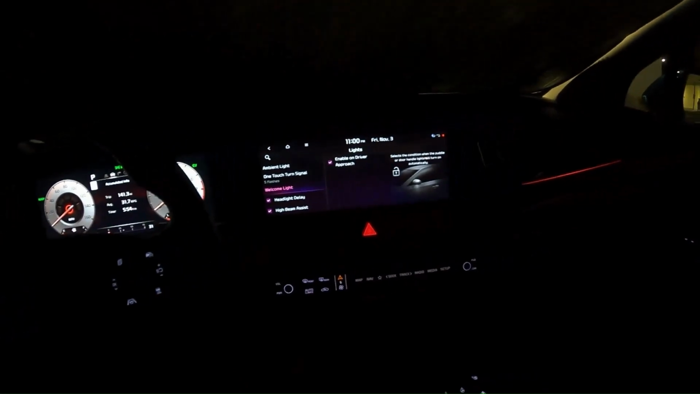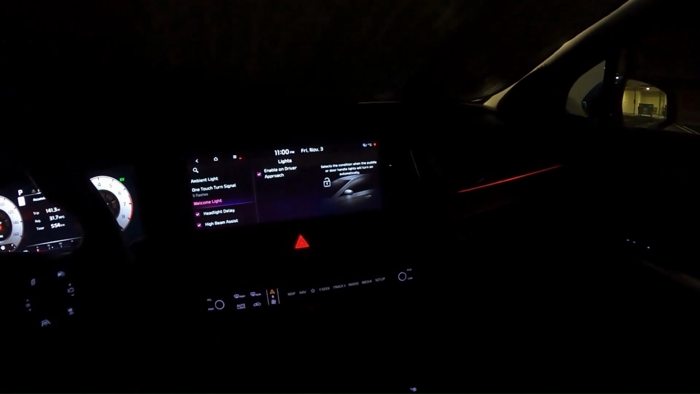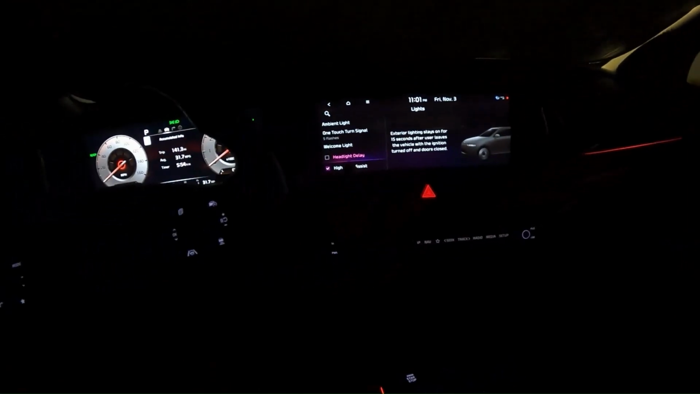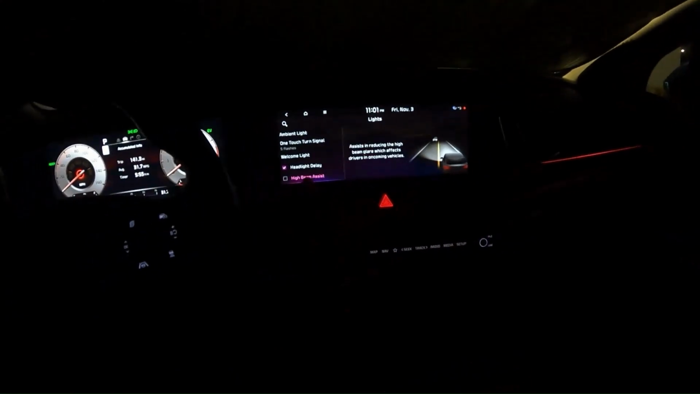Here you can change the welcome light. Enable on driver approach. Selects the condition when the puddle or door handle lights will turn on automatically. You've got headlight delay. High beam assist. So those are the settings for the lights.